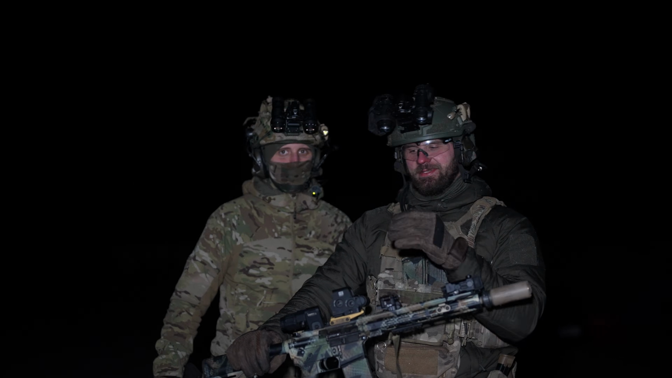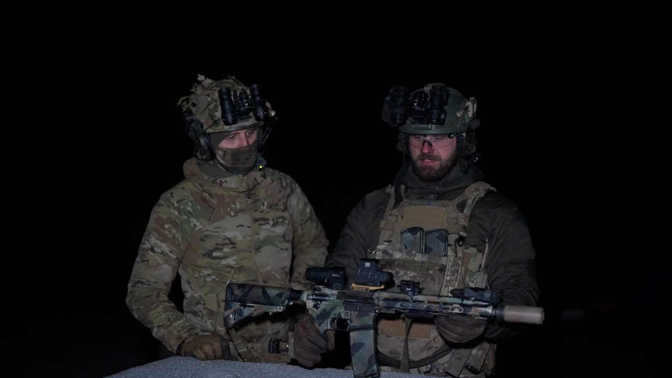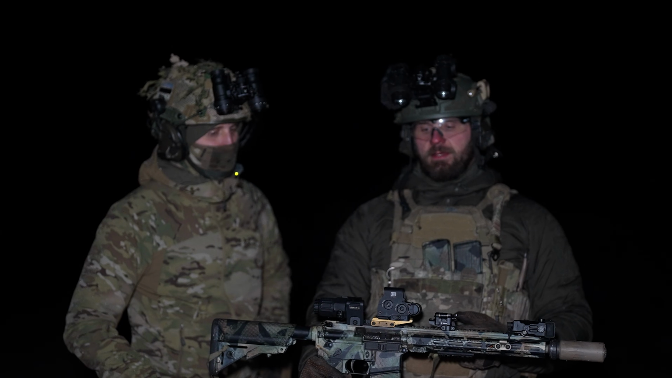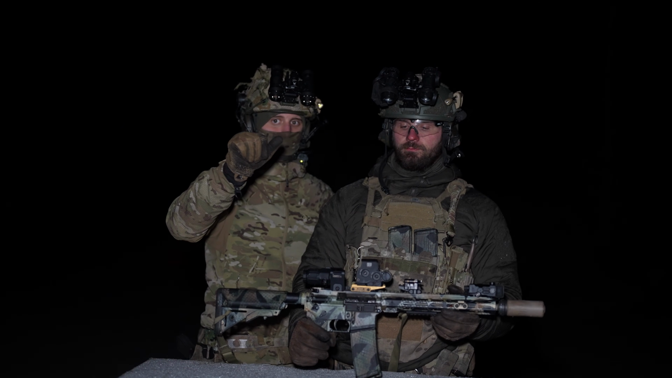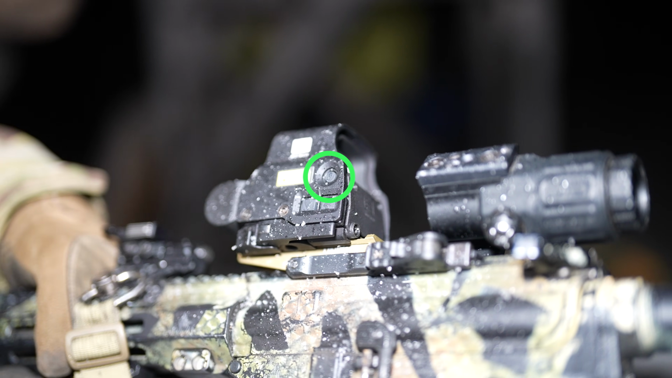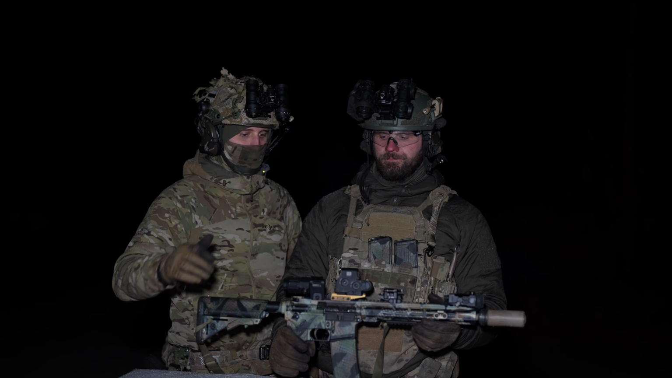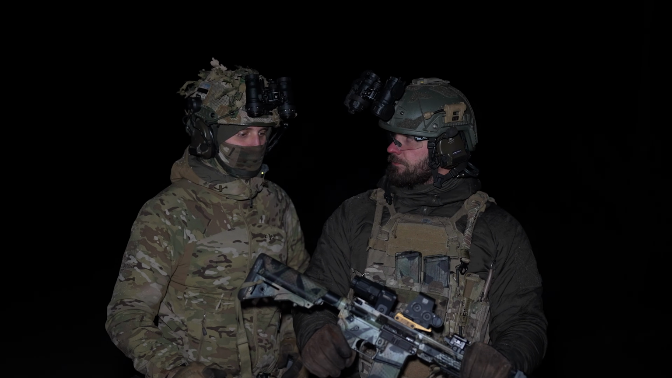First, let's talk about Eotech. It's one of the most popular sights out there for obvious reasons. Works really well, but what it does the best probably is work in conjunction with night vision. It has a bunch of different night vision modes. On the side, there's a specific button for night vision use. So you're not playing with any dials, you're not looking for a specific setting. You just press the button and you are good to go. And it goes really dim, so you can use it with any kind of night vision out there.